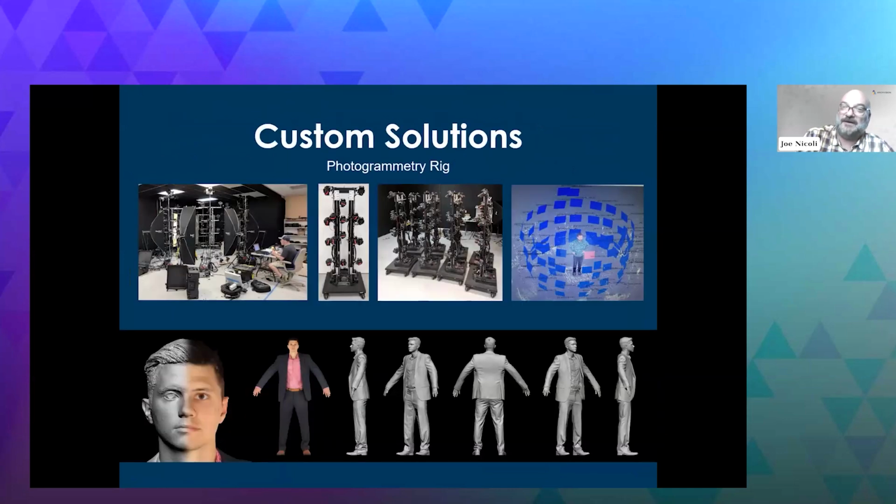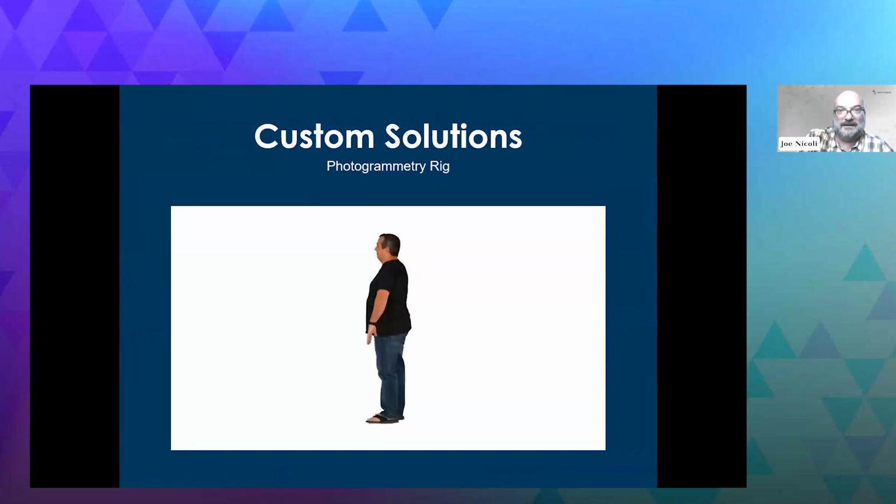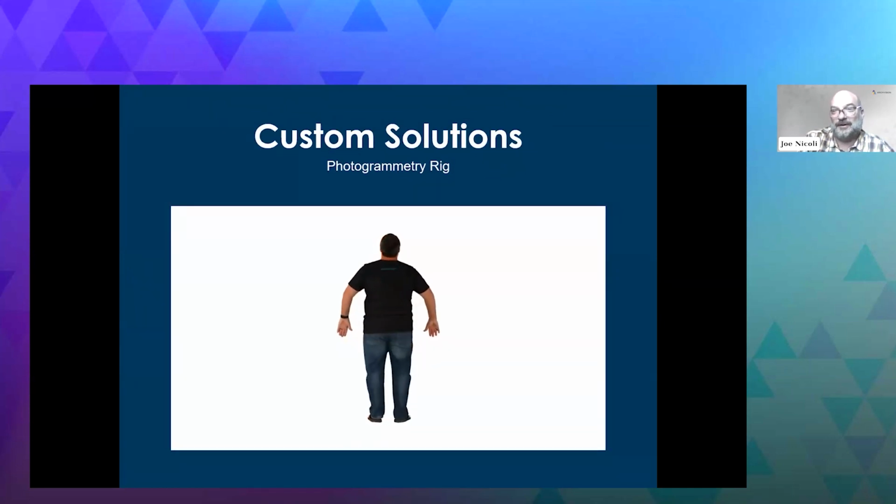So in addition to all those other scanning things that we're talking about, we have some of our own custom solutions, and that's how we're getting a lot of these assets. This is a photo rig we have in our office. I believe it's up to 160 cameras now. And you step into the rig, and all the cameras snap at once, and you get 160 images, and then you can create a 3D model from that. Corey was nice enough to visit us and do that.